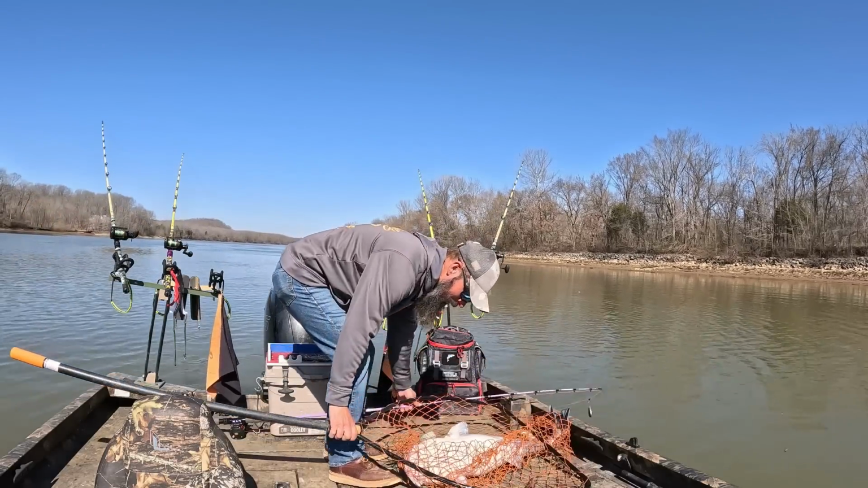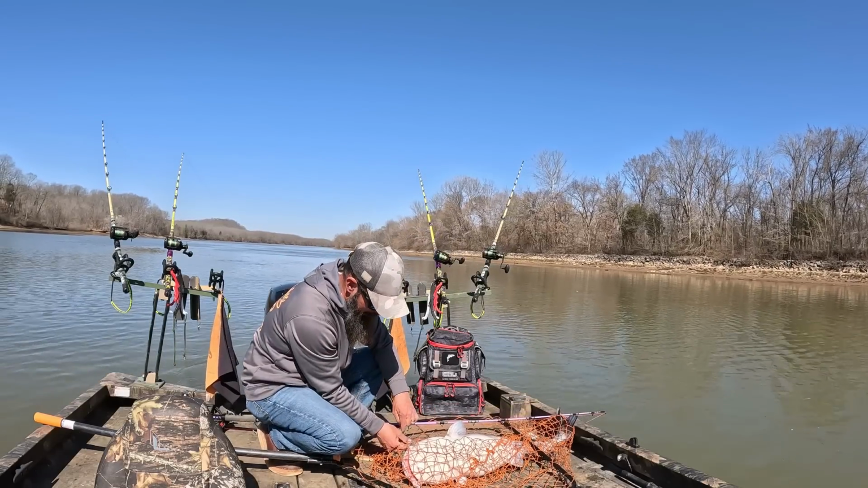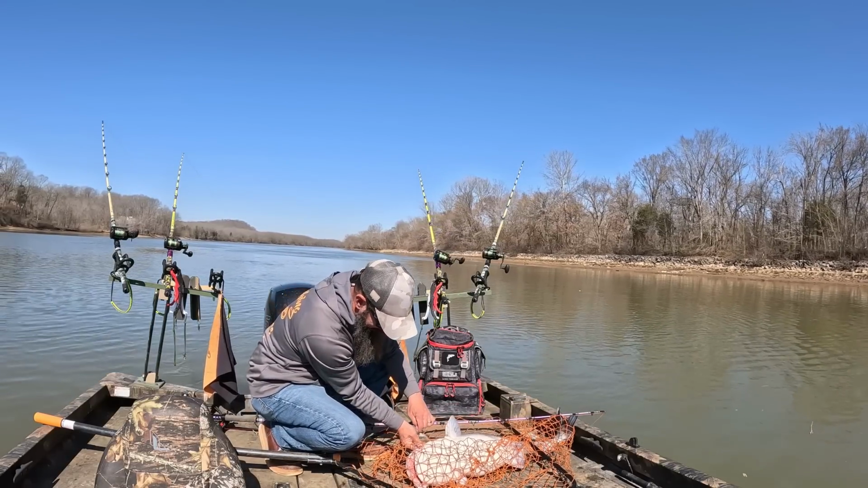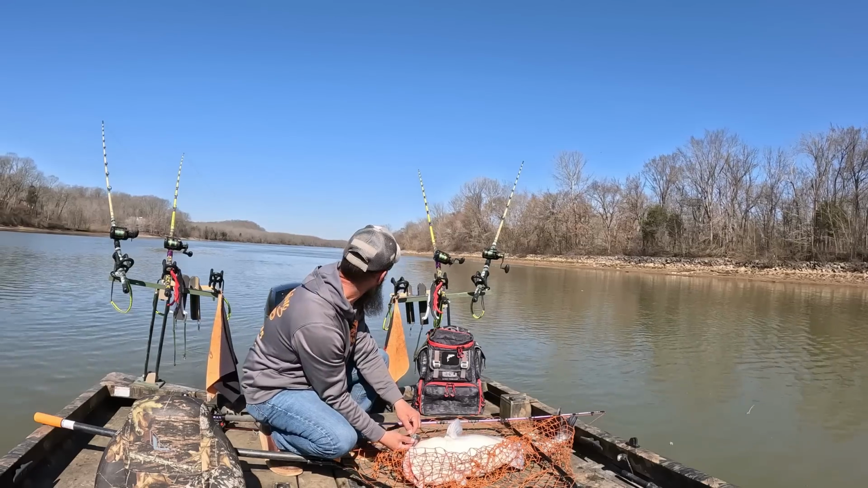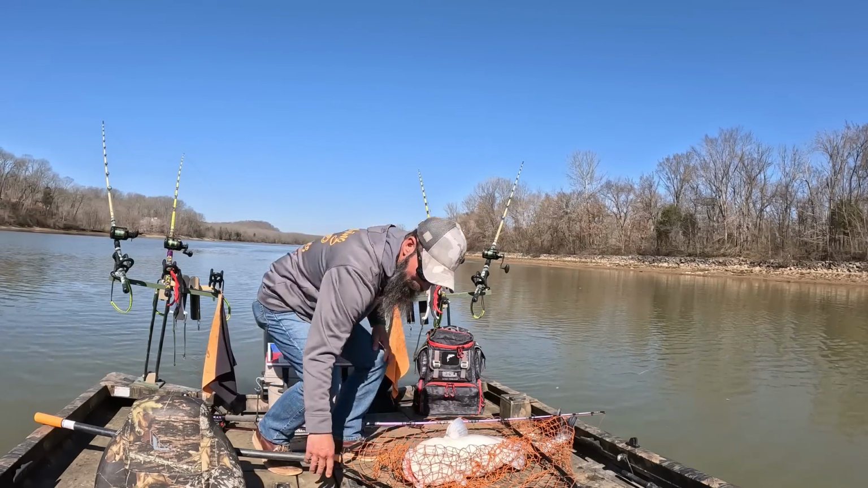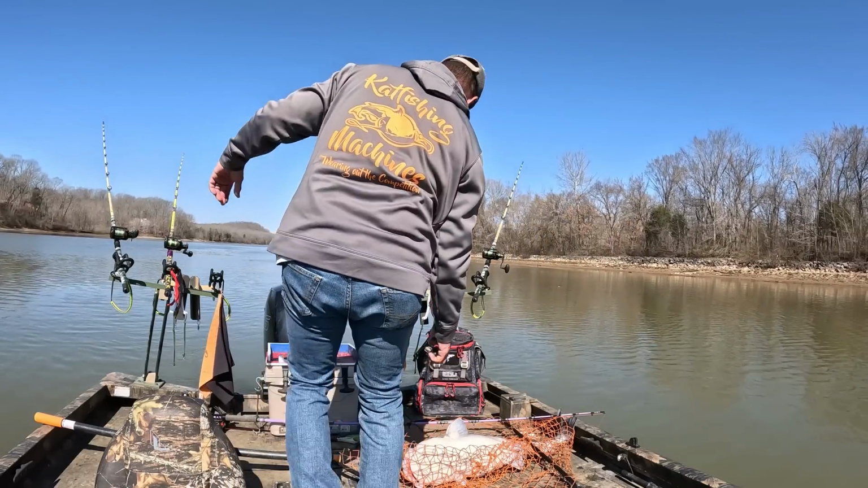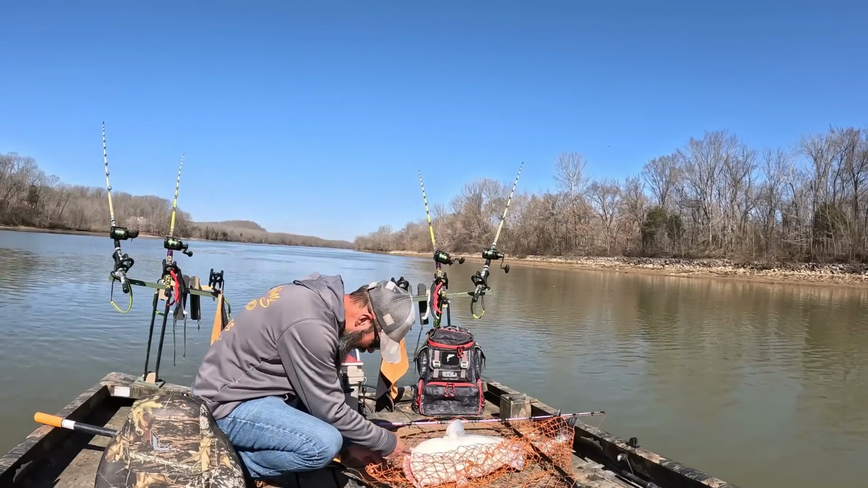How are you doing, buddy? Wanted you a piece of white bass, didn't you? Well, I got you right in that really good spot of the mouth, which is soft.